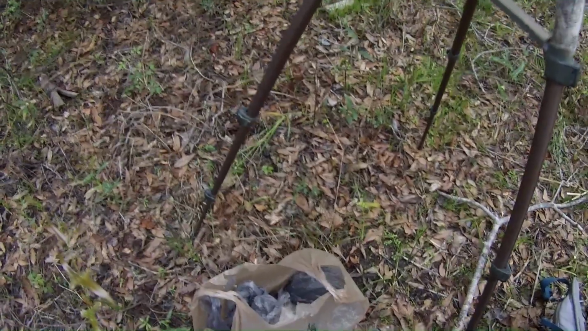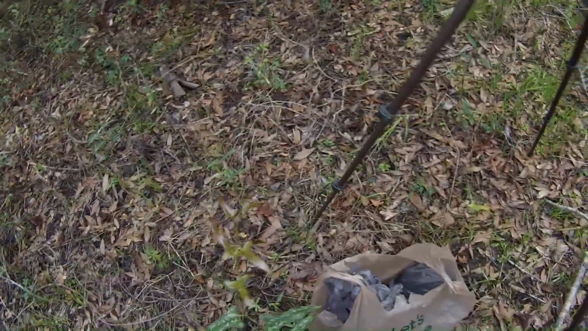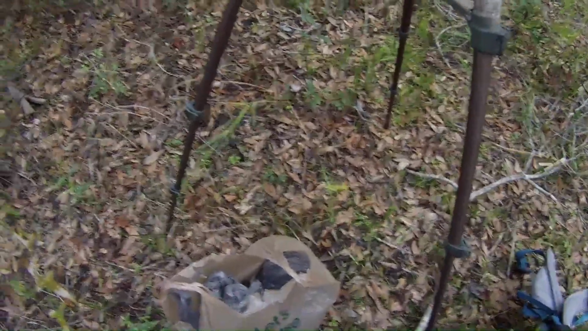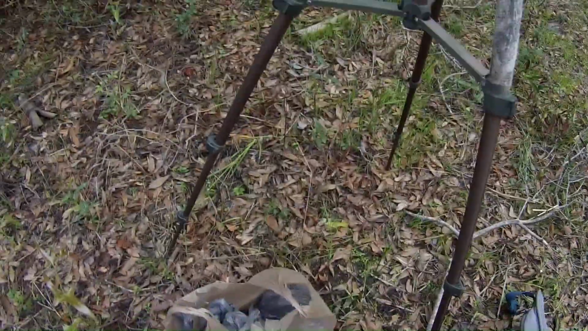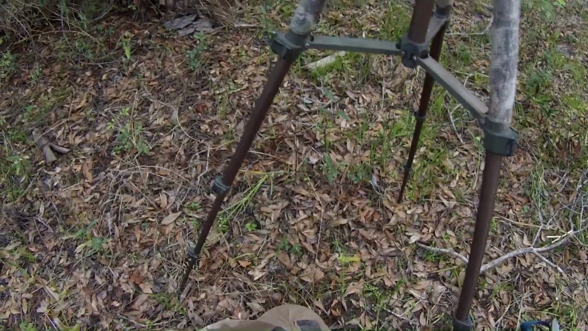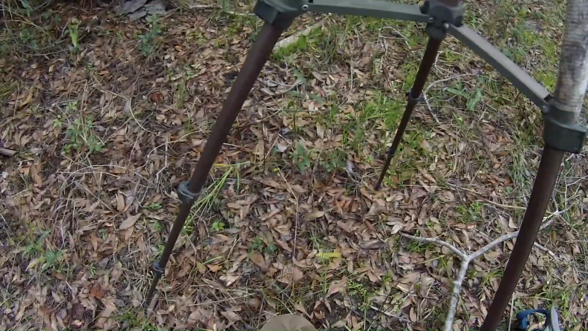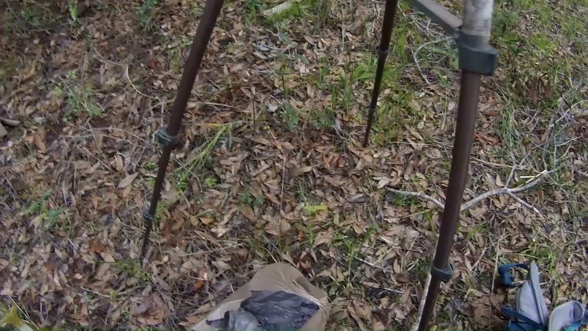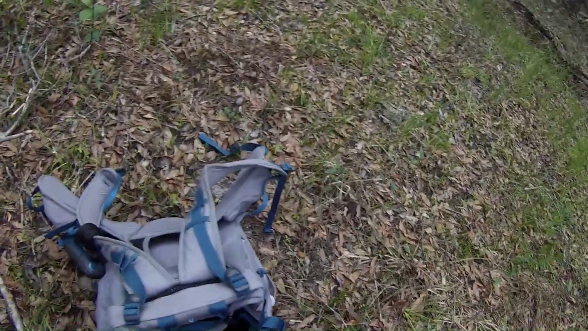And if you see the animal on camera, it'll help you to see what the tracks look like out here in the wild. A lot of people do have a problem with mixing up the deer and the hog tracks, not being able to realize which one's which sometimes. It can be kind of hard sometimes to tell the difference.